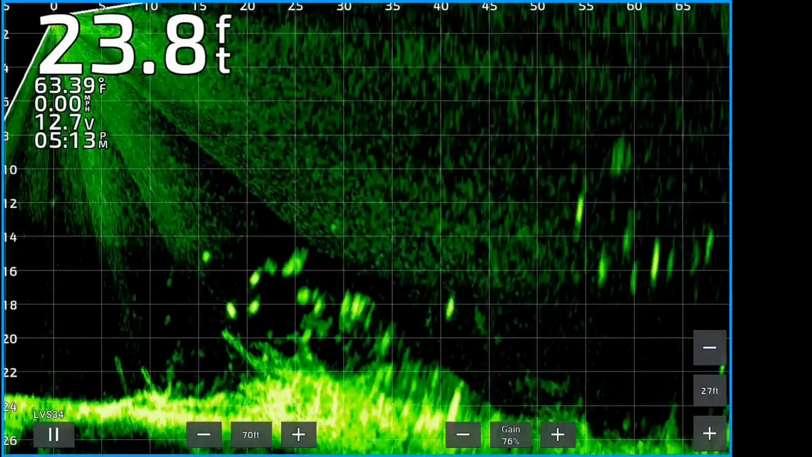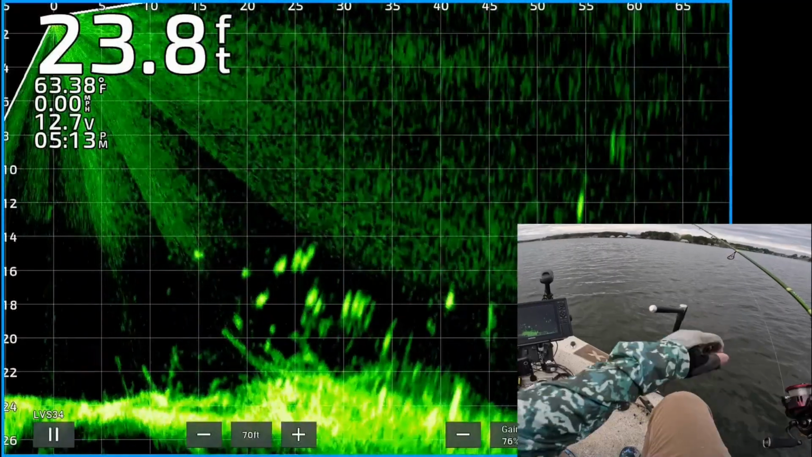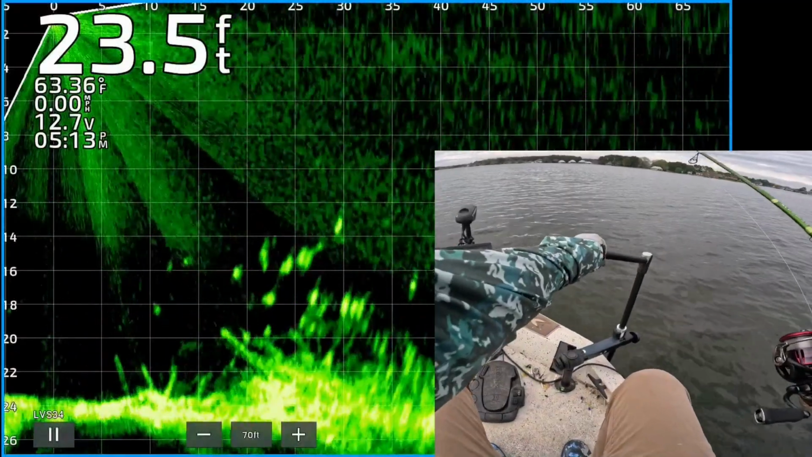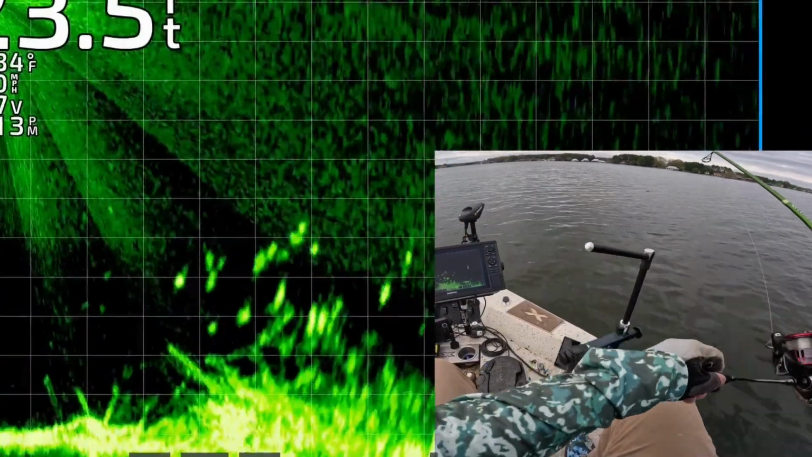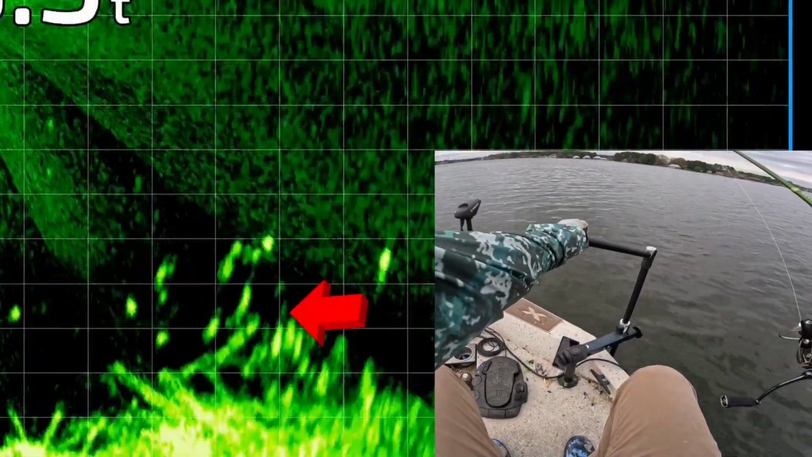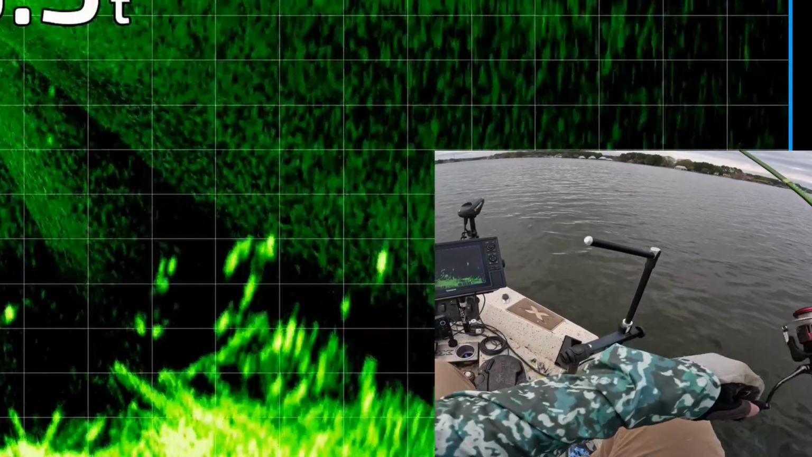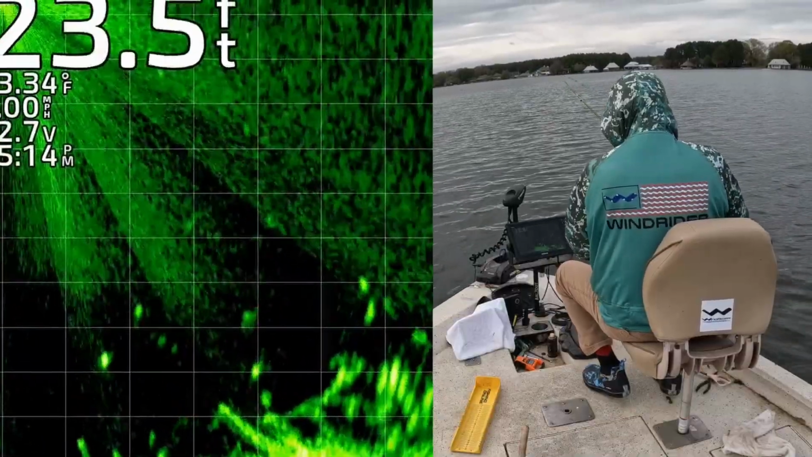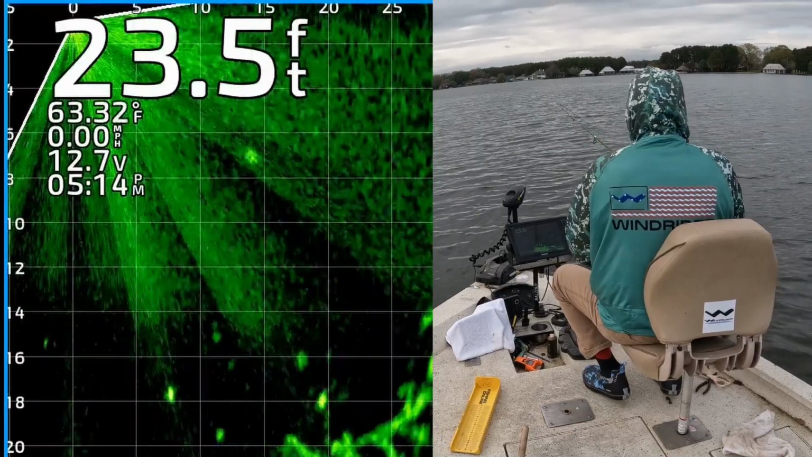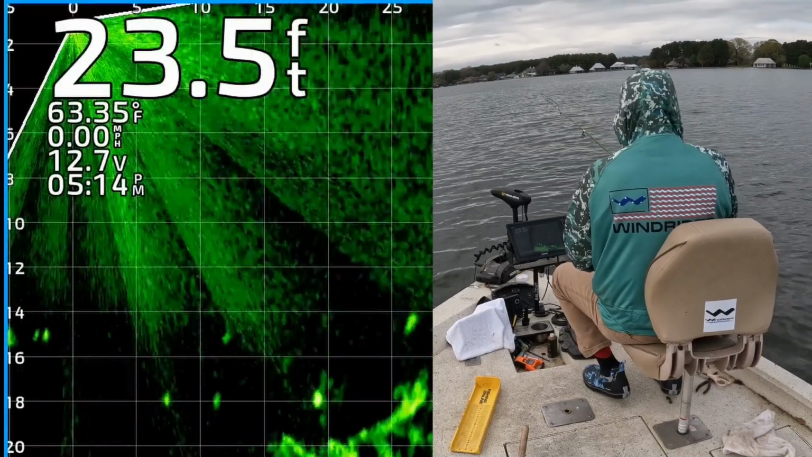All right, here's a bunch of fish on top of that brush. Some of them look like they're moving kind of fast. They may be catfish. But there's my jig and weight. I'm about to bring it on top of them and kind of twitch it as I move it through. One of them's following it. Hope it's a crappie. Got that one. Came right off that brush pile.